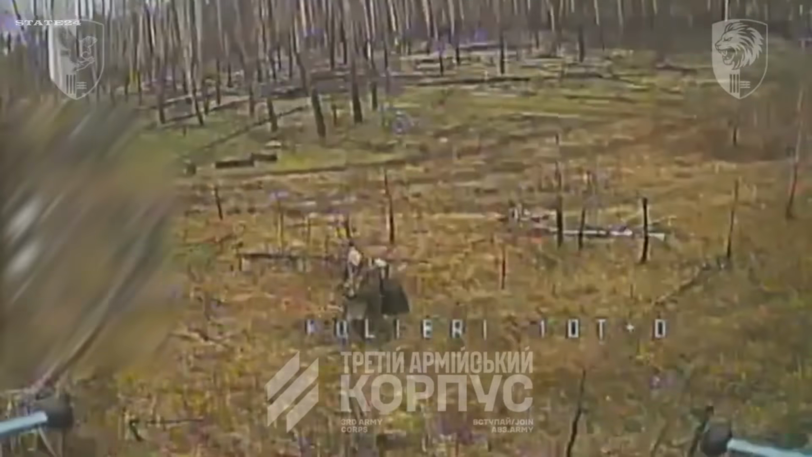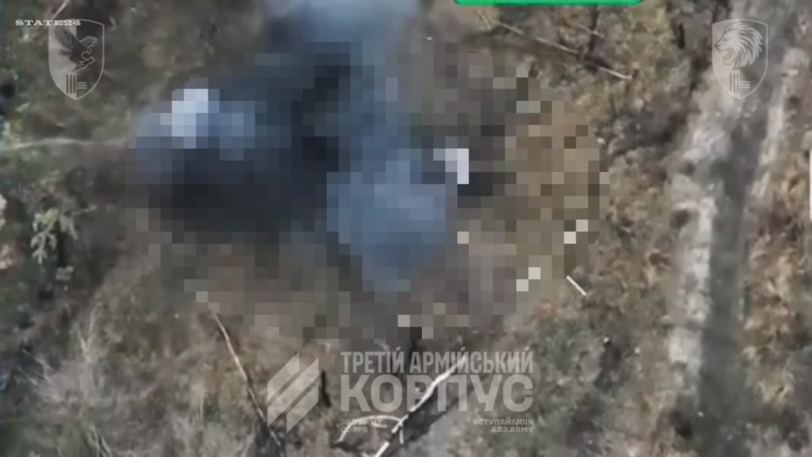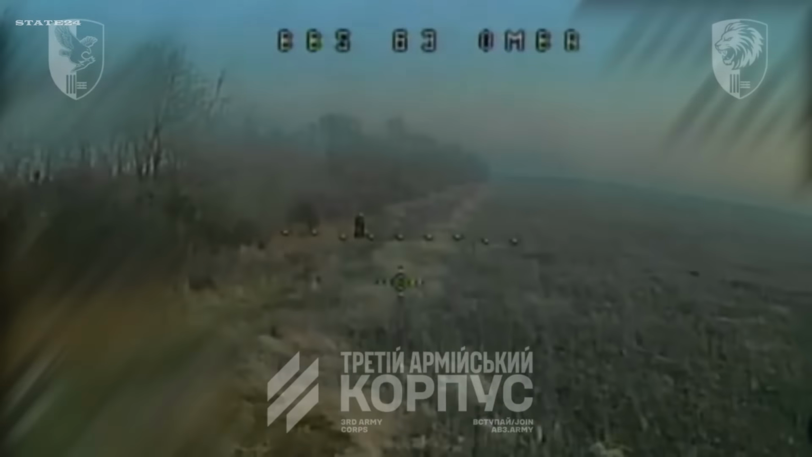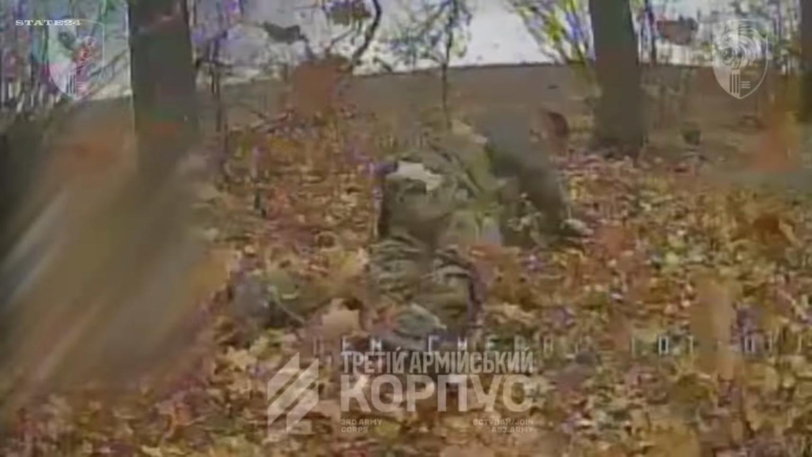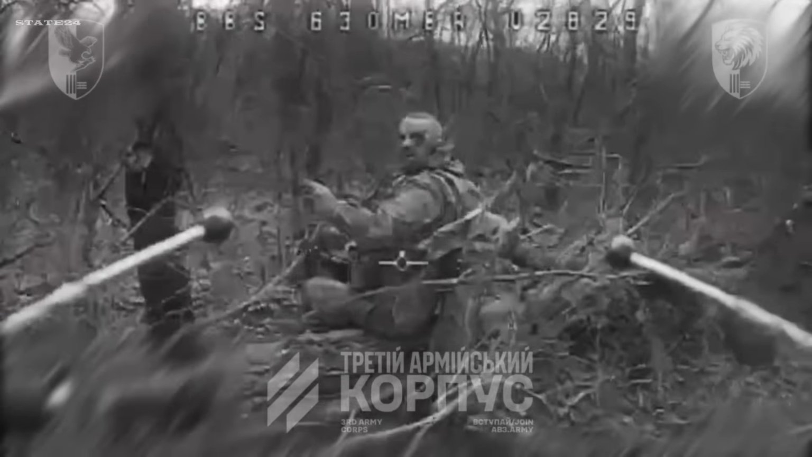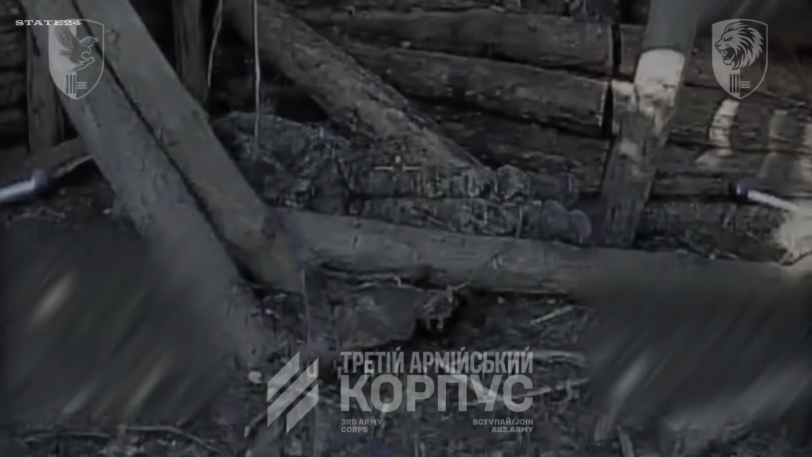The Lyman front. Today, FPV pilots from the 63rd Brigade, 3rd Army Corps, showing what that promise is actually worth. Watch these soldiers carefully. Some have rifles, many don't. Some try to run. Others don't even react. They just stand still, as if freezing will make the drone go away. No camouflage, no defensive positions, no support firing from a distance. Just isolated men, dropped into open terrain, left to face drones alone. There are no supply lines reaching them, no reinforcements coming. No one on the radio telling them what to do when the sky starts buzzing.